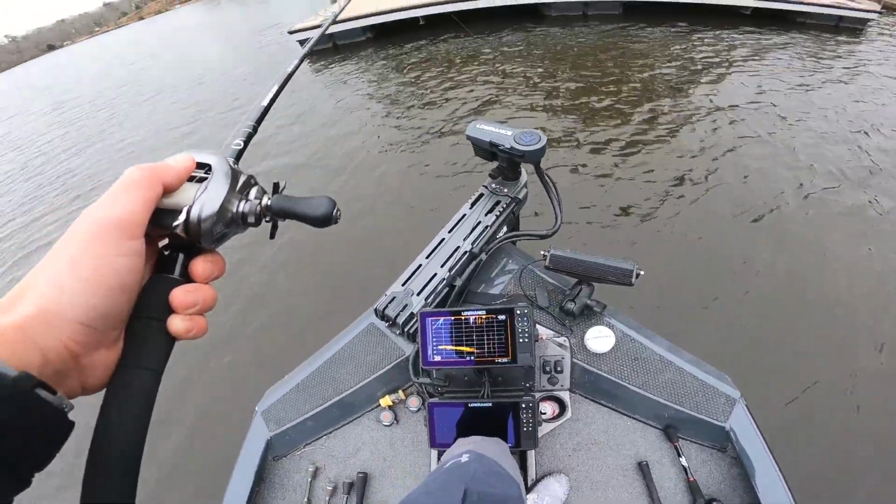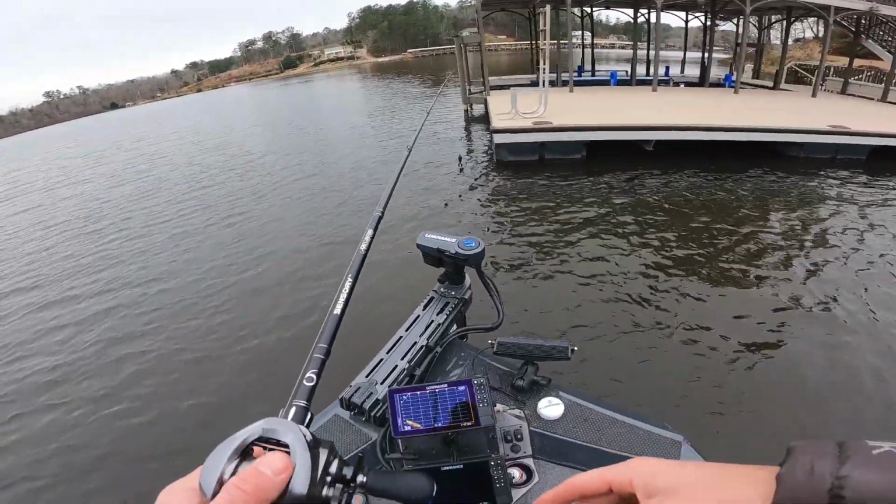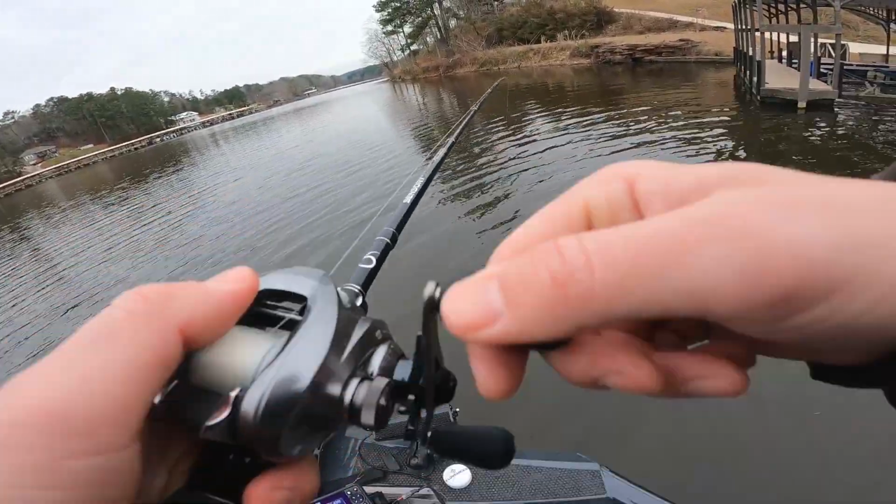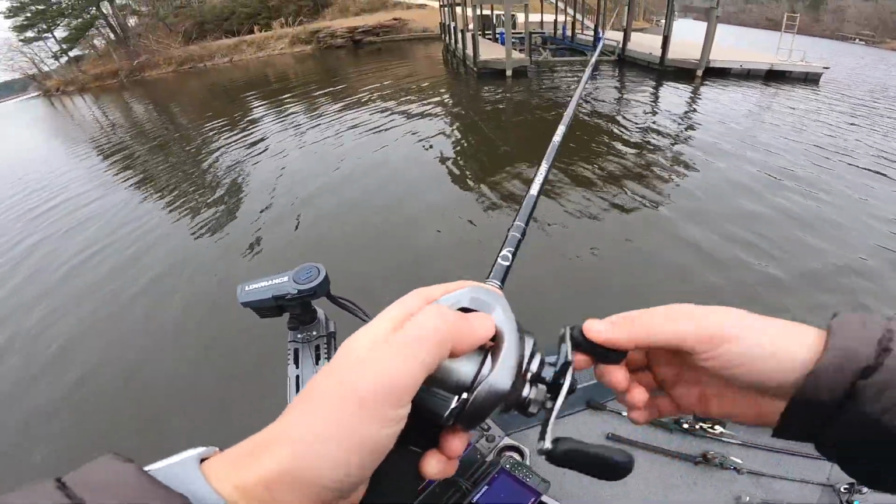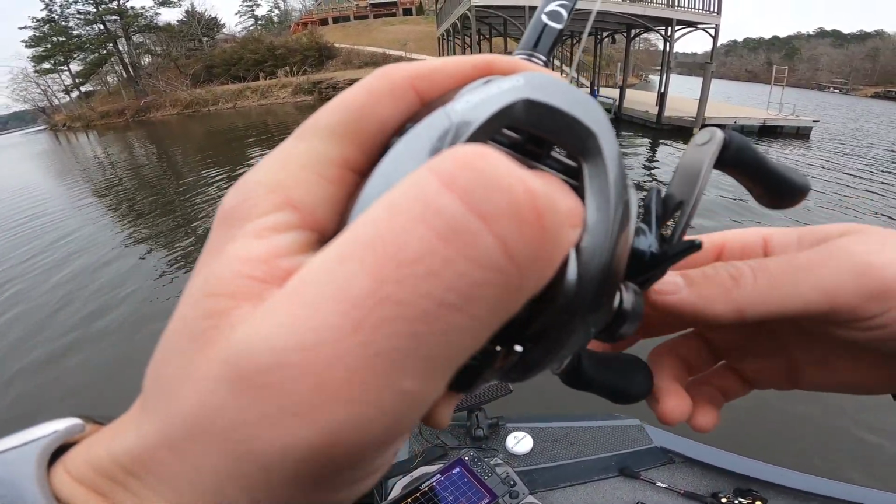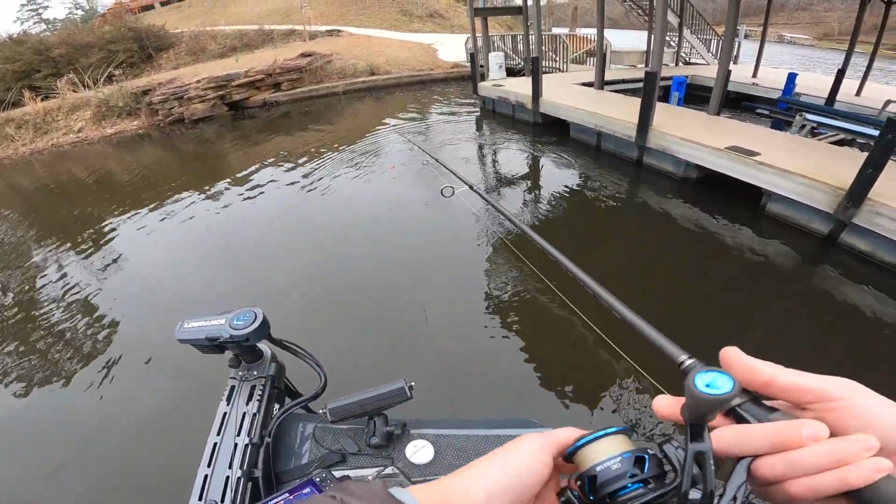Okay, so that water right there is fish suspended under this dock 30 feet in front of me. They're on the other side of the dock, not there. If my math was right, they should be right down the side of this dock. And I'm gonna throw that worm in next. I see where they're at now. They're all suspended on that vertical pole.